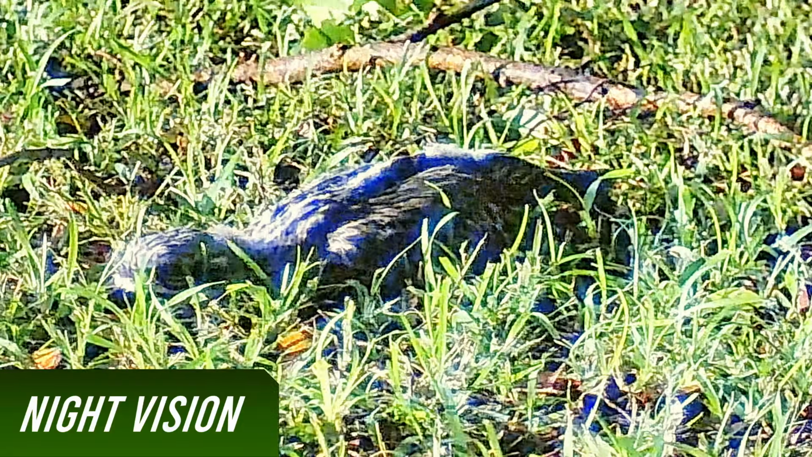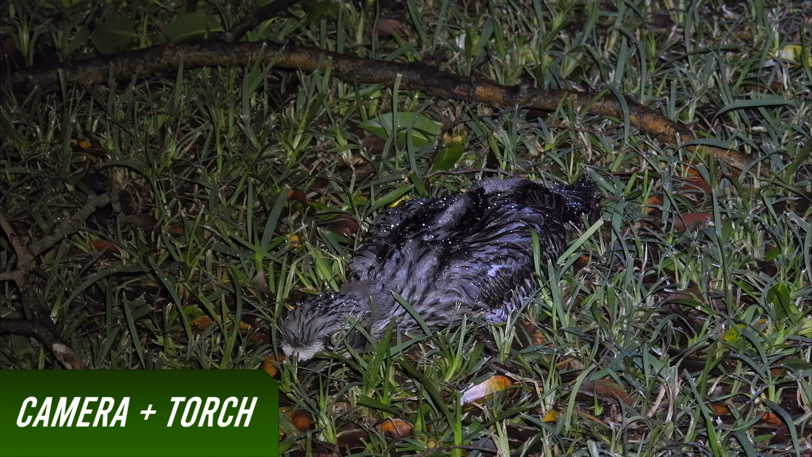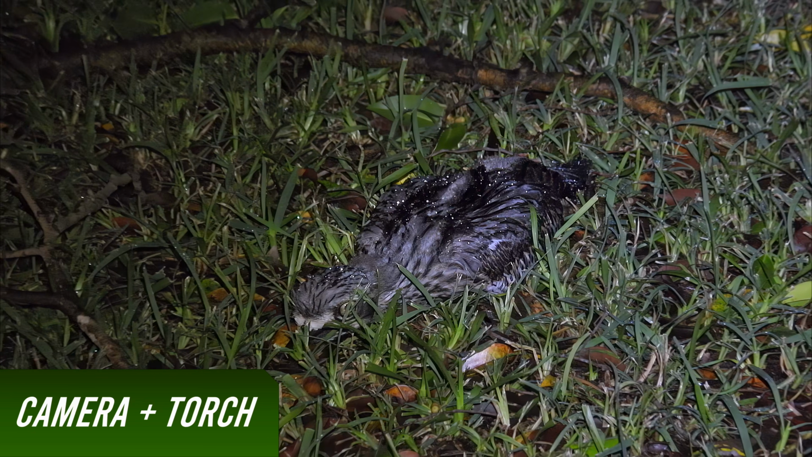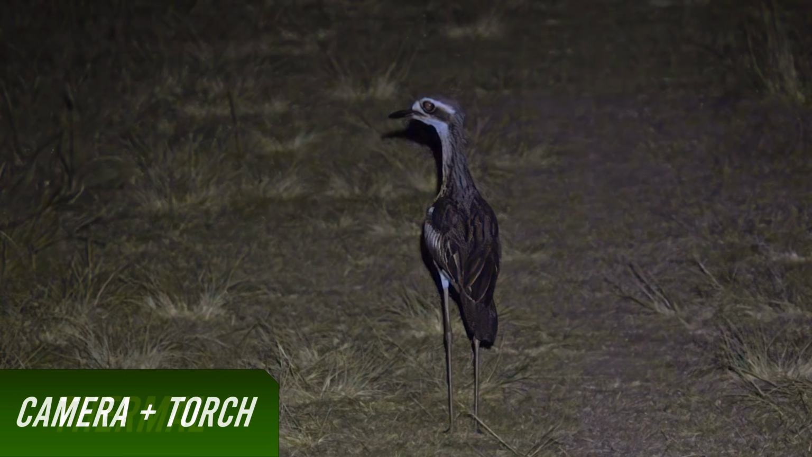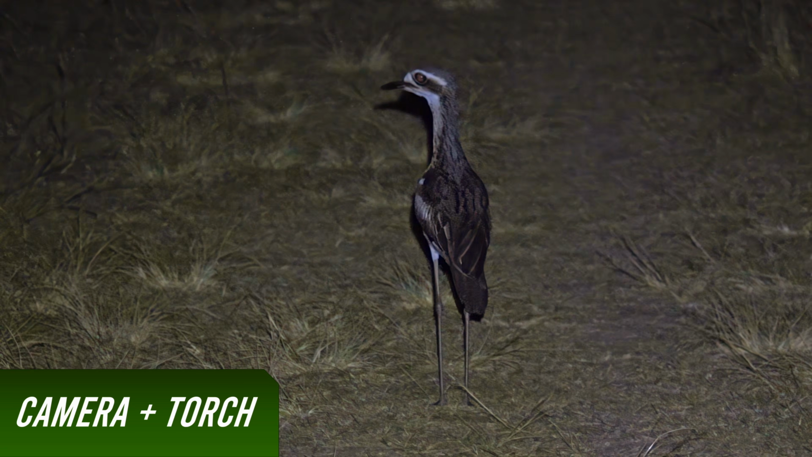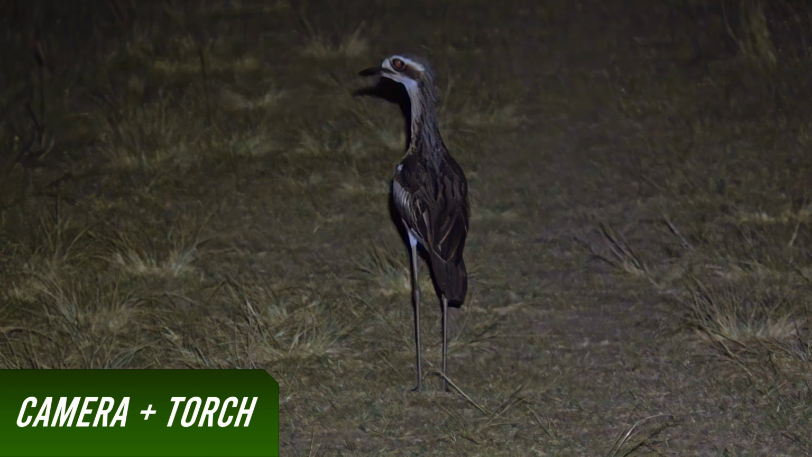Digital zoom quality isn't always great, but we can always fall back to the torch and camera to get a clearer view. So the freeze tactic this bird is doing only works well on visual predators. Unfortunately, when this is attempted on feral cats and foxes, the bush stone curlew becomes easy prey.